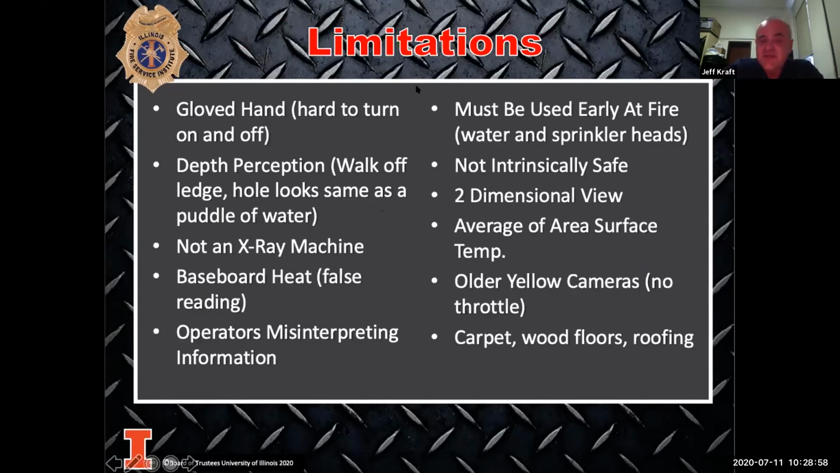When these manufacturers come out and give demonstrations on their cameras, they do an amazing job of telling you what their cameras can do. They give you the videos and talk about all the different things the cameras do that are going to be very helpful. But as a firefighter, my concern is how am I going to get myself in trouble with the camera? What are my limitations with this camera? And what bad things can I get myself into while I'm using it?